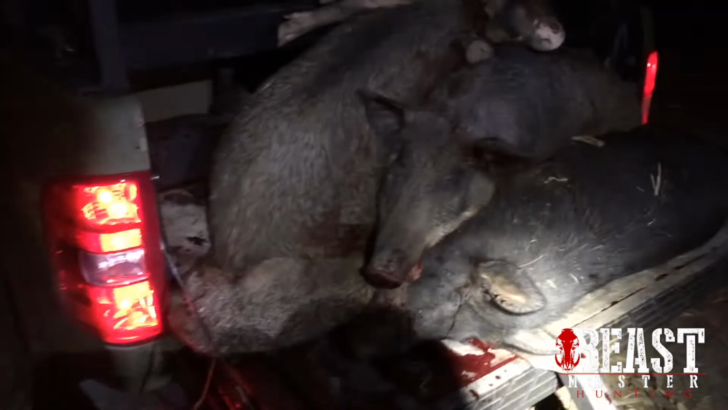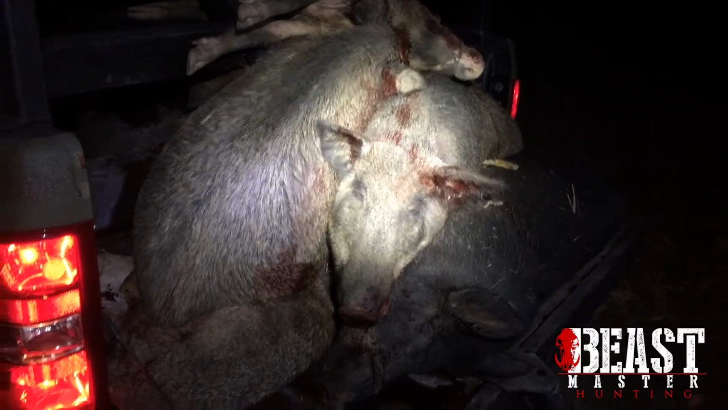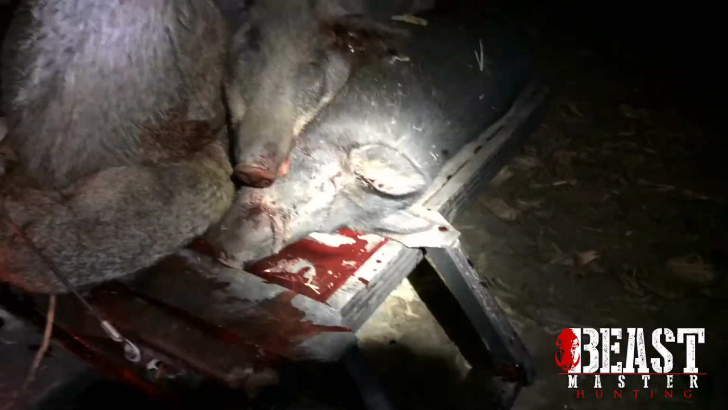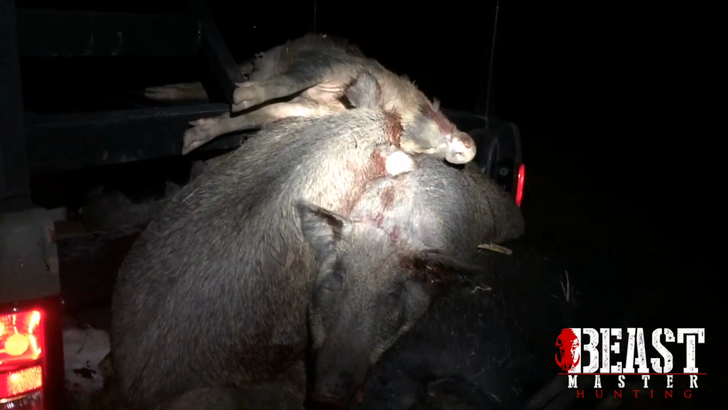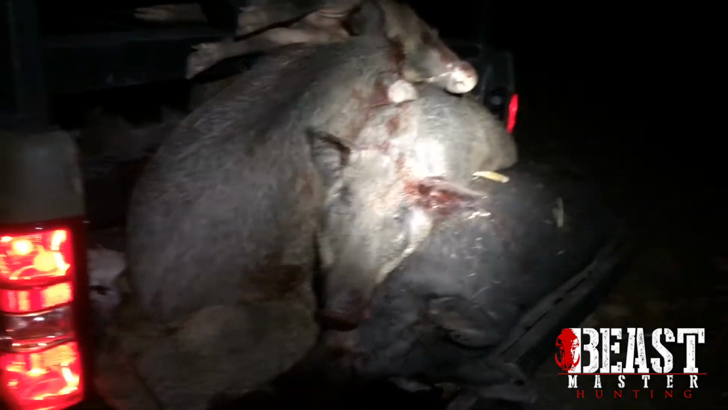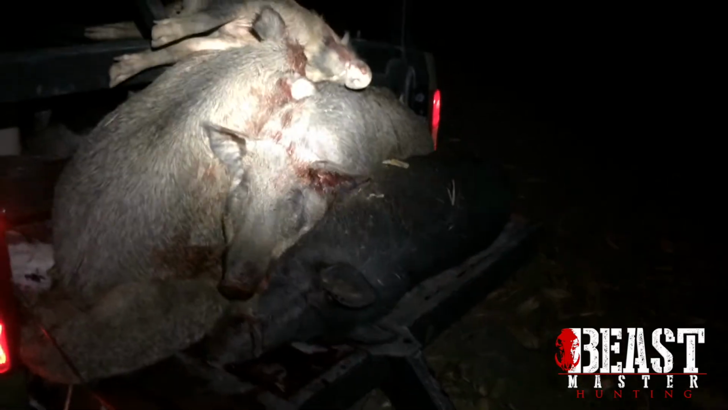What do we got here? A pile of pigs. How much weight are we moving here? Oh, you know, about 2,200. I think probably 2,250. You know what? That's okay. Two of them are 180 or better, and that one's probably 225, 230. Dude, we got 1,500 pounds of pigs. We should haul them, sell them. And they're laying on top of all the coyotes.